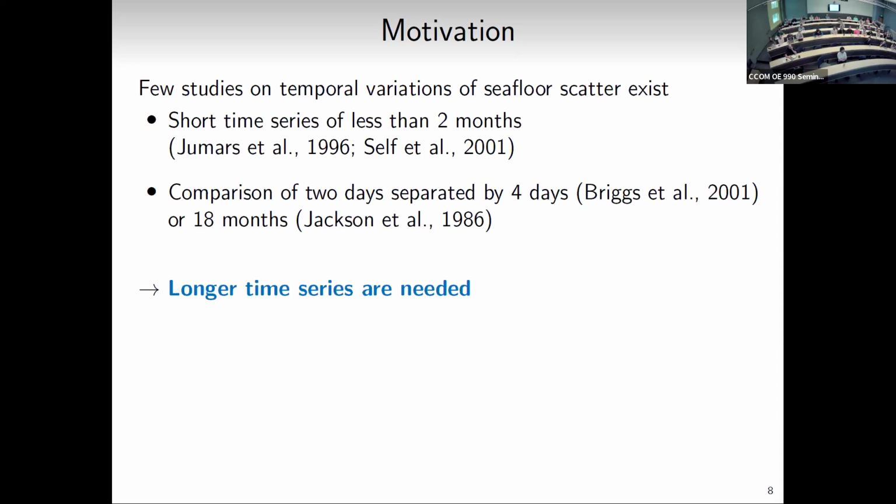And then in the literature, you've also had some others who've made a measurement and then come back a certain number of days or months later to compare. And that's great, that shows that foundation, but we really need more. We need longer time series to really start thinking about what environmental mechanisms are at play and what's affecting seafloor scattering over different timescales as well.